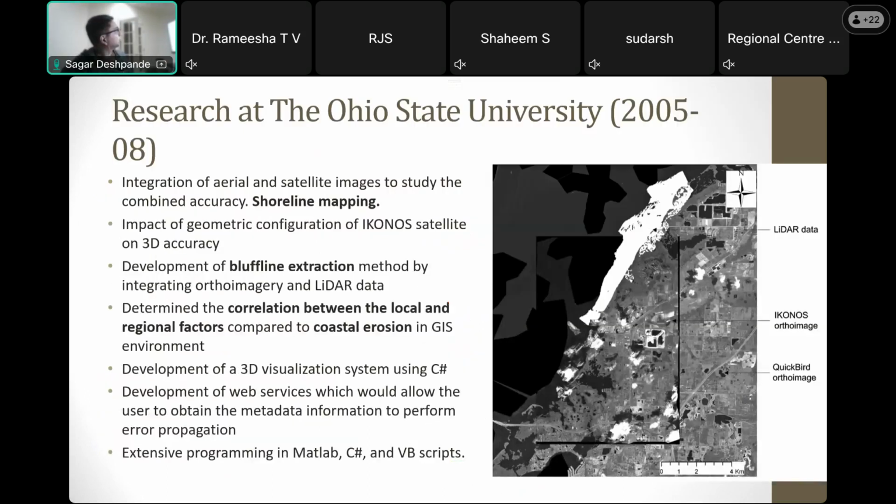At Ohio State, I was a full-time student for 3 years, and a research fellow for those 3 years. During that time I worked on several projects, and this is a summary of those.